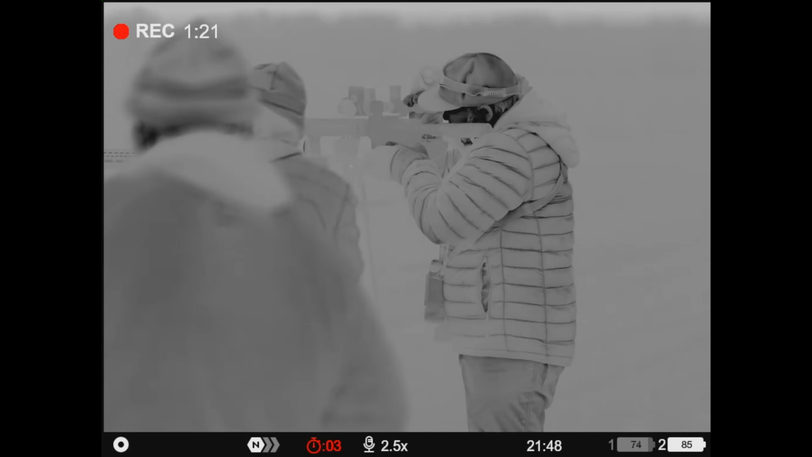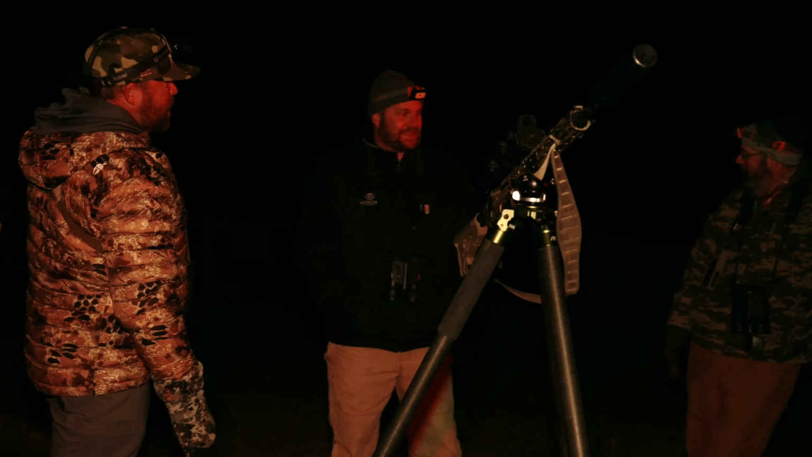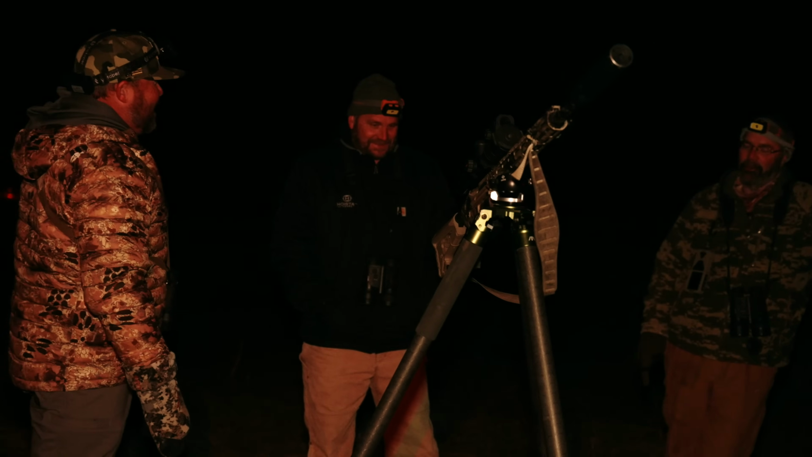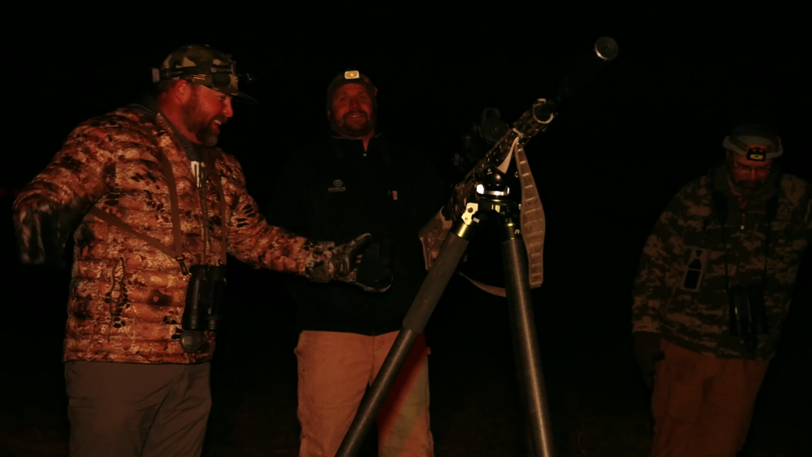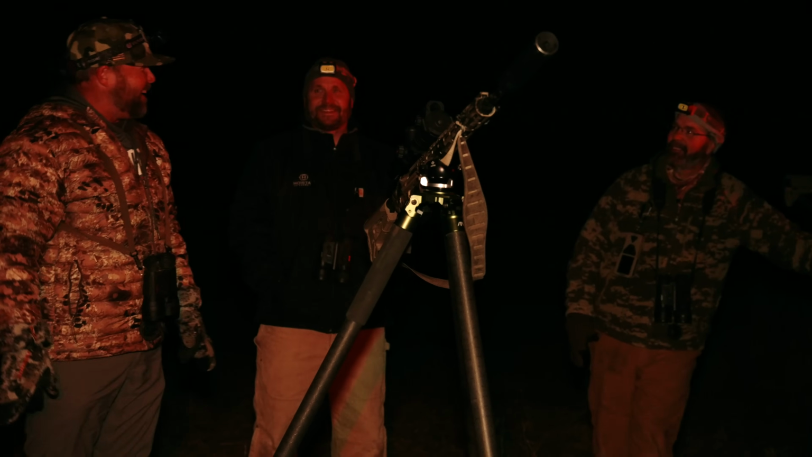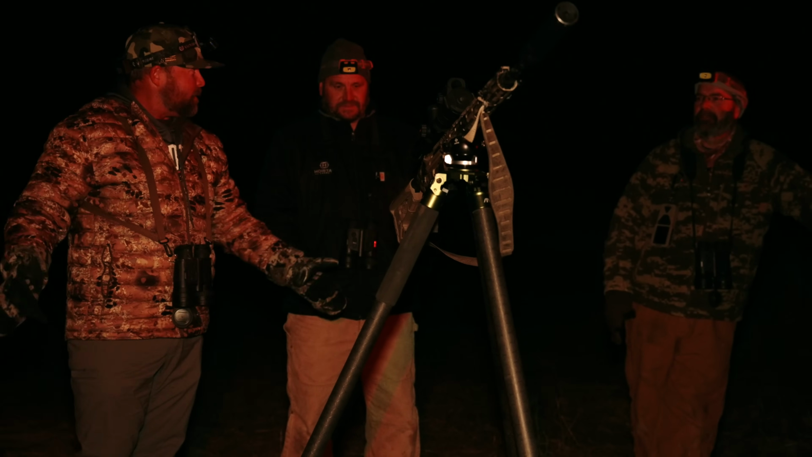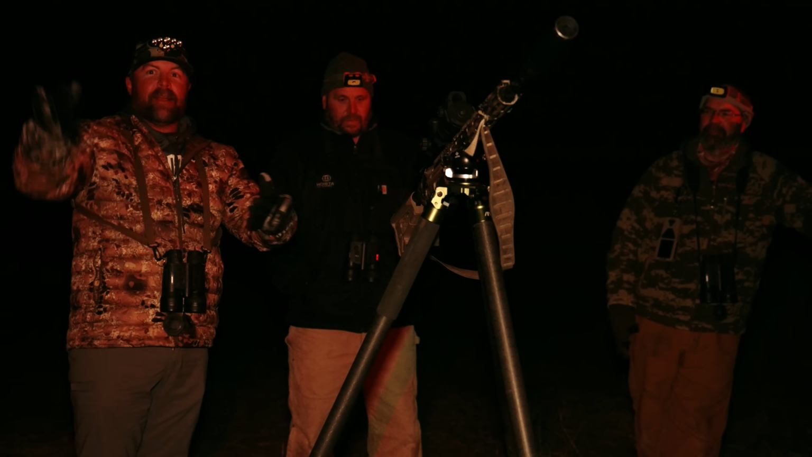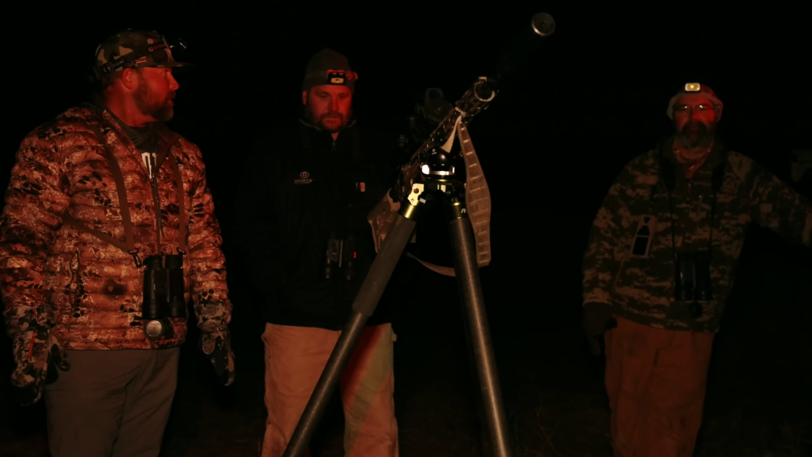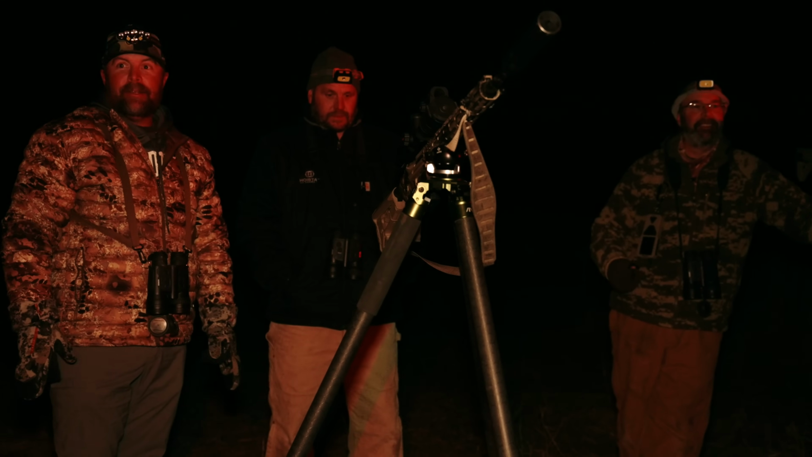Well, this is exactly why guys like thermal hunting. The truck's parked 20 yards right there. I don't think it's 20. 20, 15, 12. Yeah, 12. We walked right here. I mean, this is crazy. It's still open? It is. Obviously you could never have made this stand in the daytime, but that's what makes it so cool. You're just right here, and that coyote comes running right across the wide open field. I mean, that was fast. That was a half pint cottontail. He liked it.